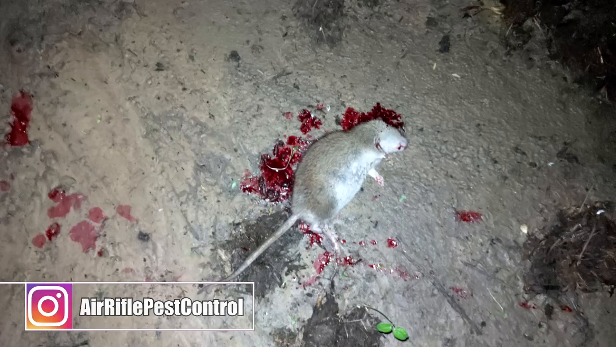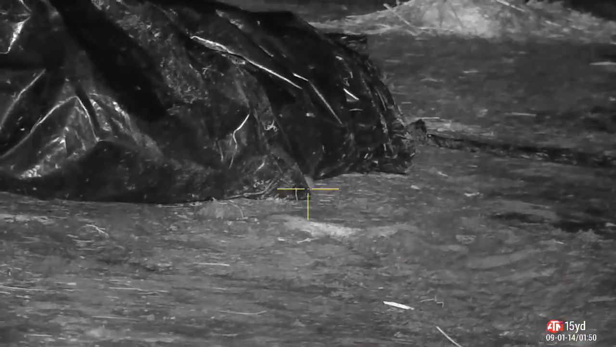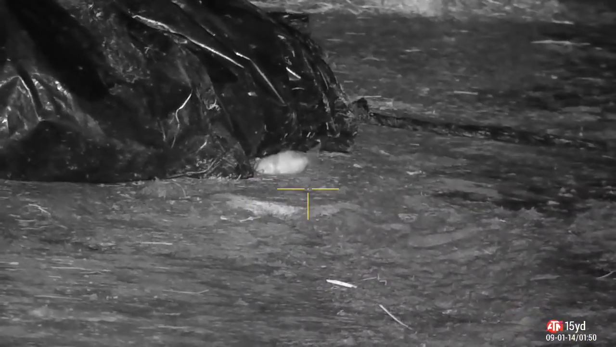It's quite easy to find him, just follow the blood trail. I pick him up and turn, head down the yard, spot another rat. There's the shot. Now I thought I missed this because it kicked under the plastic very quickly, but it also kicked out very quickly as well.